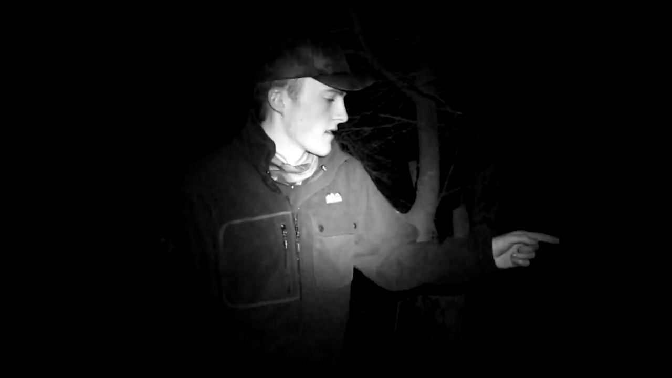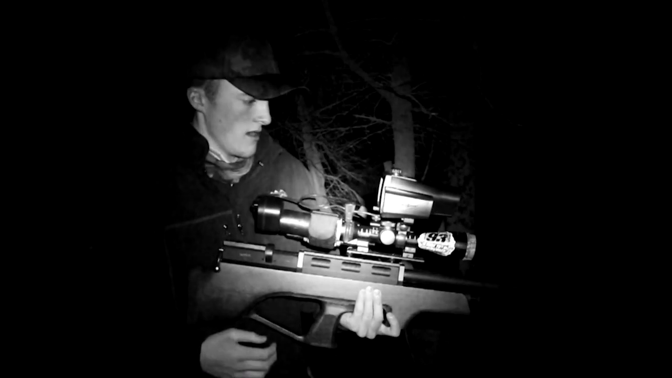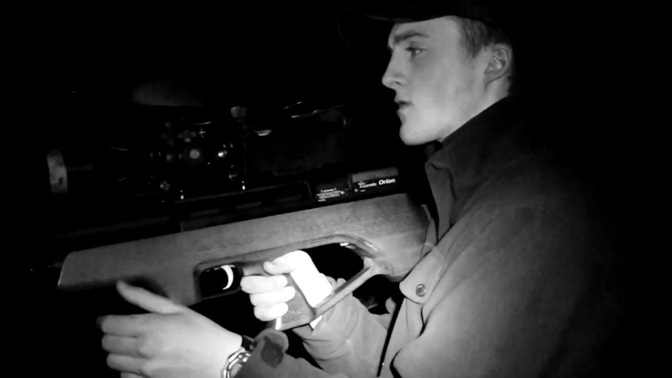Okay, so we've come to the entrance of the wood now. Just going to pop in here, I'm going to flick on the night sight and have a scan around, see if we can see any rats. Right, straight away there's a rat down here. I'm just going to make a real quick shot there.